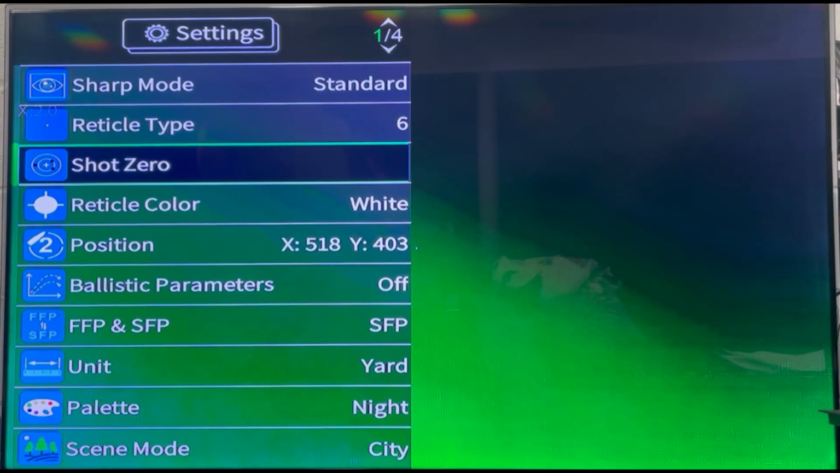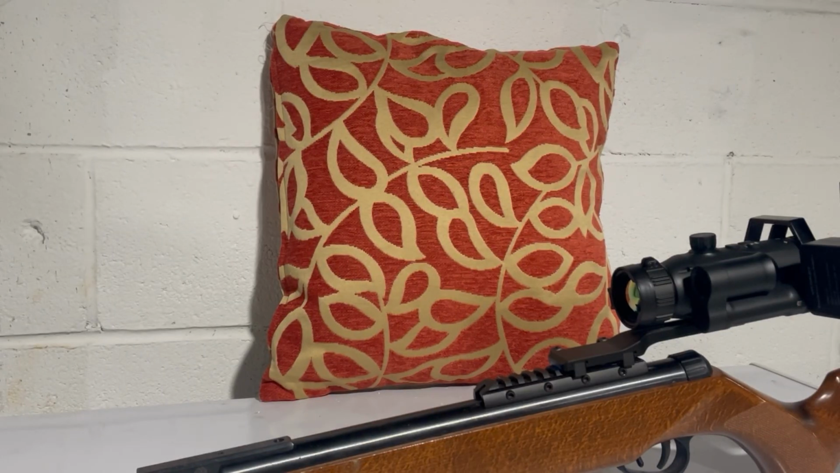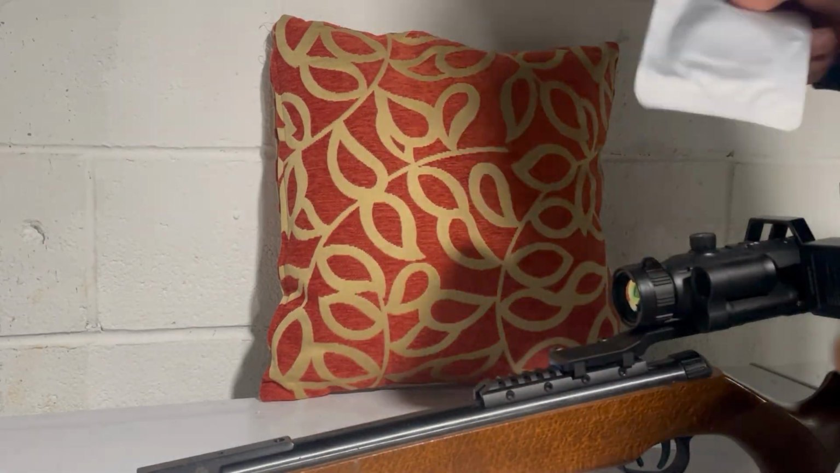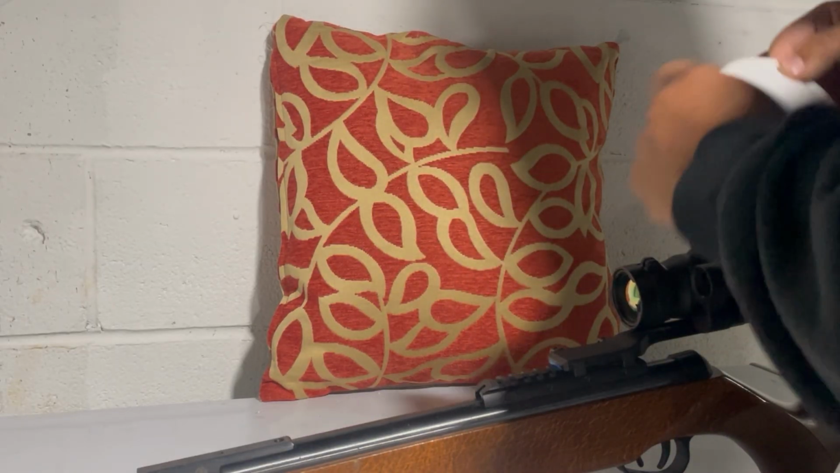Shot 0. Here's where you come for adjusting the position of the reticle in relation to the weapon's bore. I'll segue into the how-to here. For the zeroing demonstration, I'll use this air rifle. The first step is to find your wife's favorite pillow. Next, you attach the included sticky heat target onto said pillow.